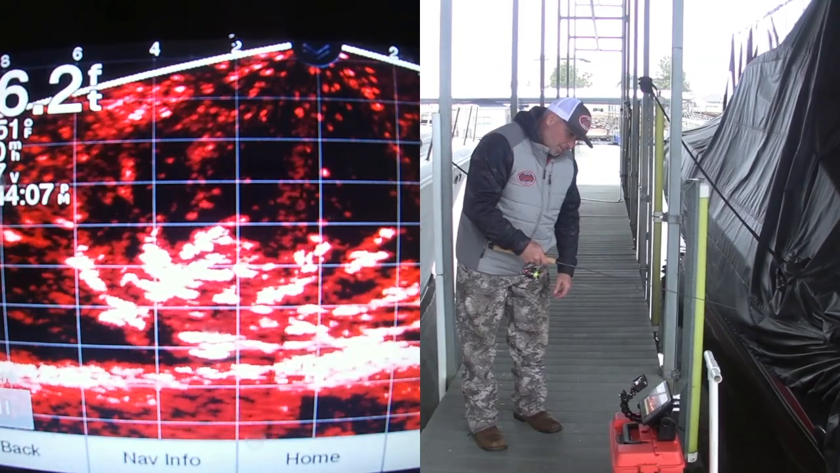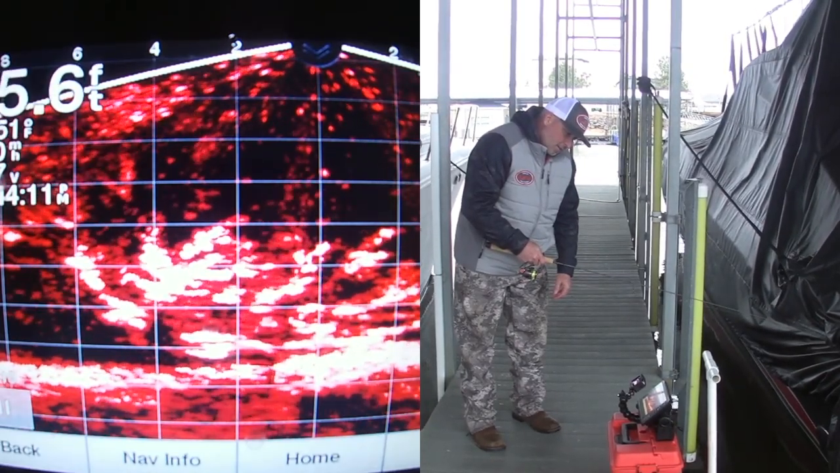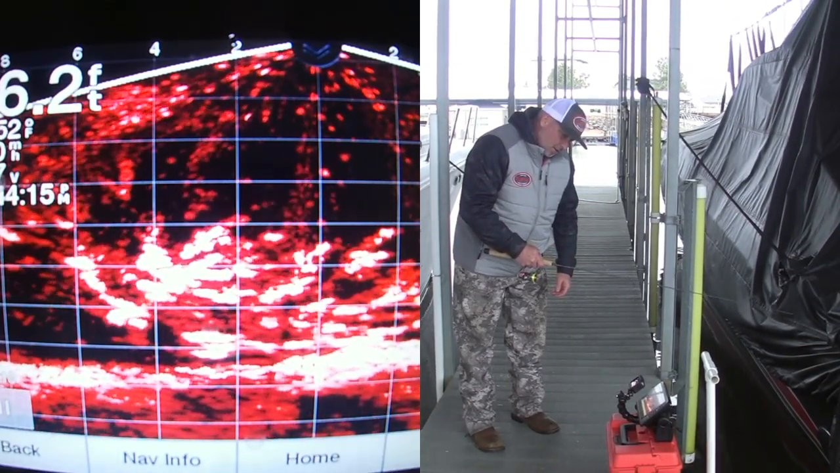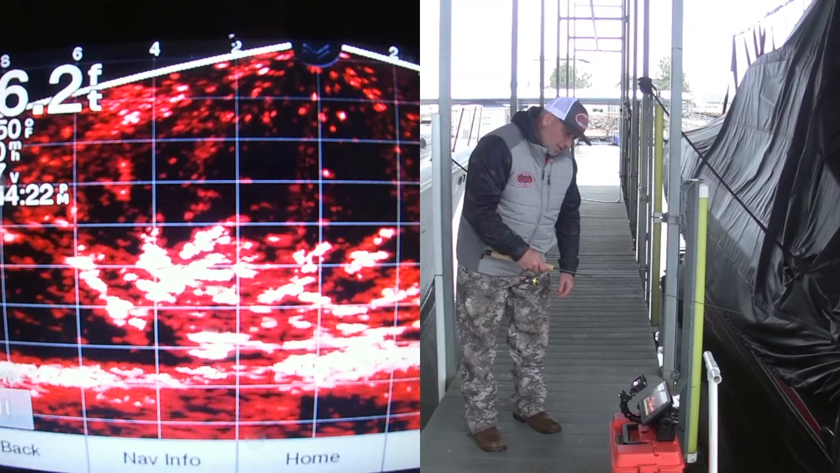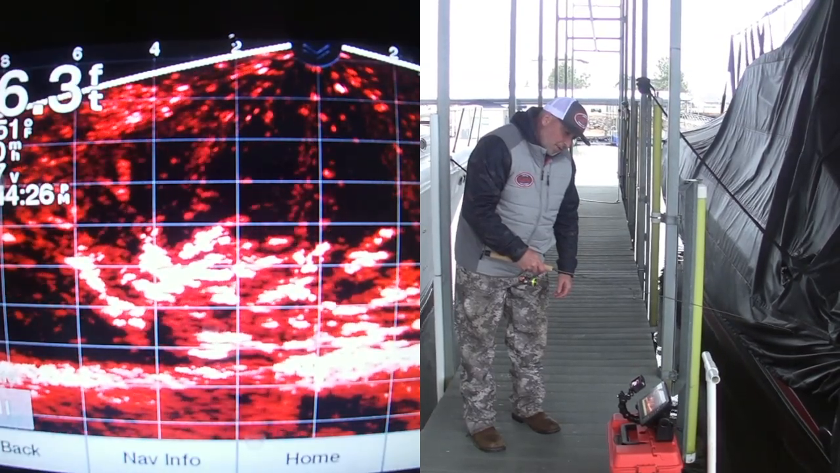Alright, I'm about in the middle of the pile right now, and the beautiful thing about Livescope is this is allowing me to fish the whole top of this pile and see if I can pick off any active fish. Okay, and this is also keeping me from getting hung up.